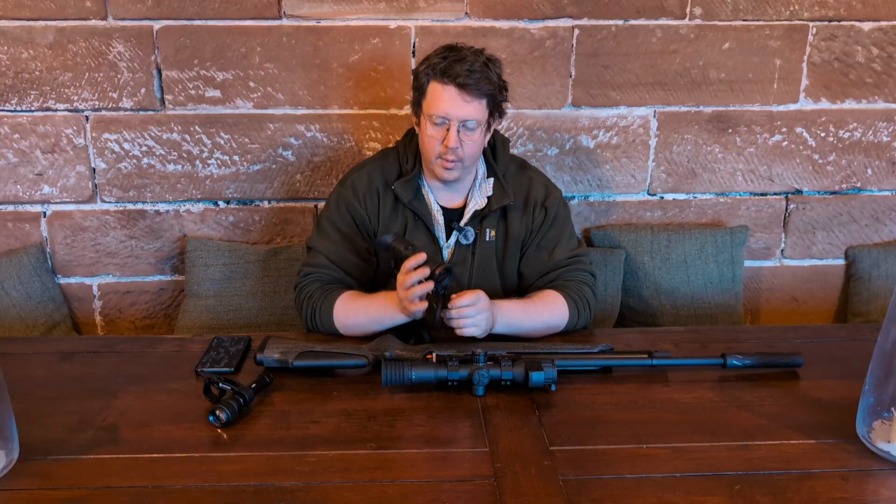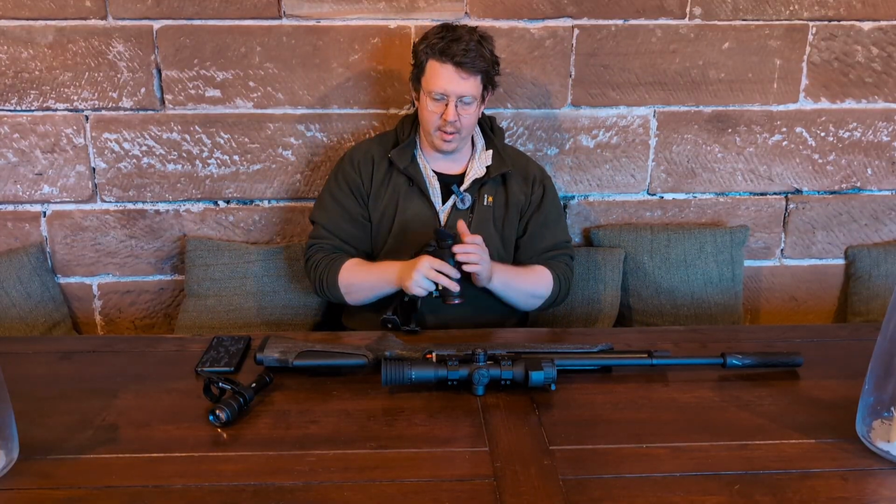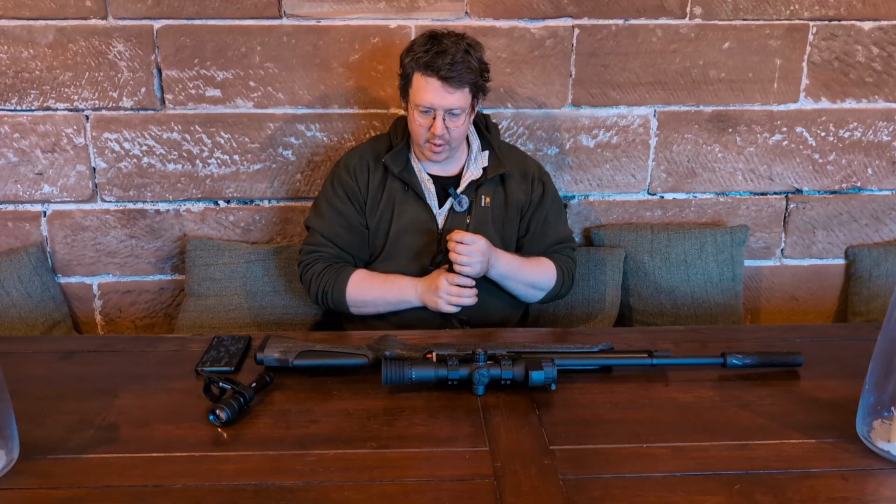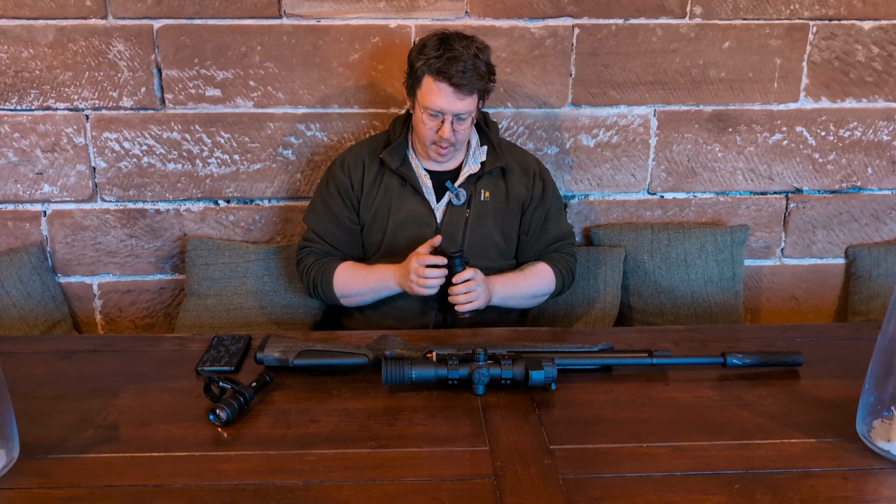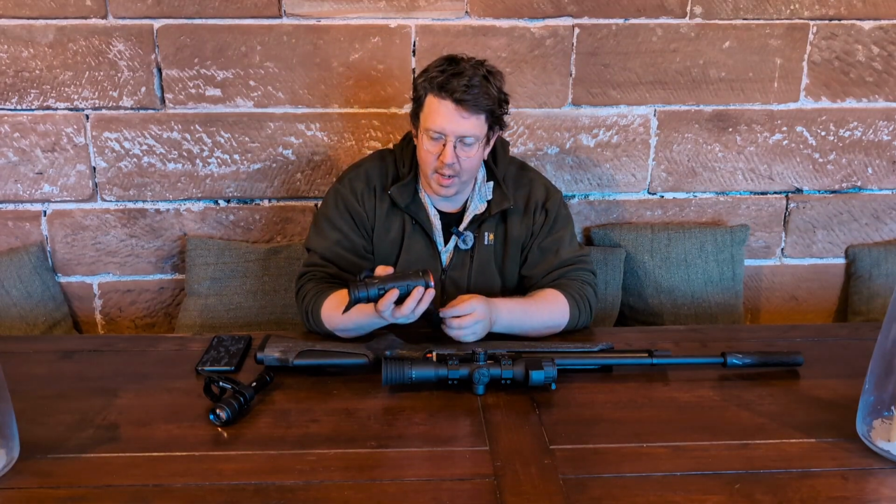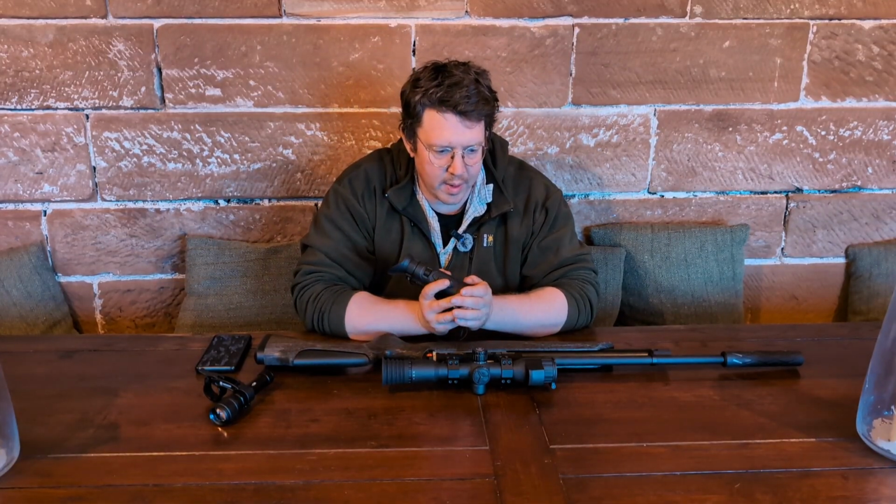So the first thing I do, if I'm holding the scope, is just make sure that's clear. I have been trying to spot with my left hand, left eye, but it is tricky. So at the moment, it's right hand, right eye, especially shooting at night.